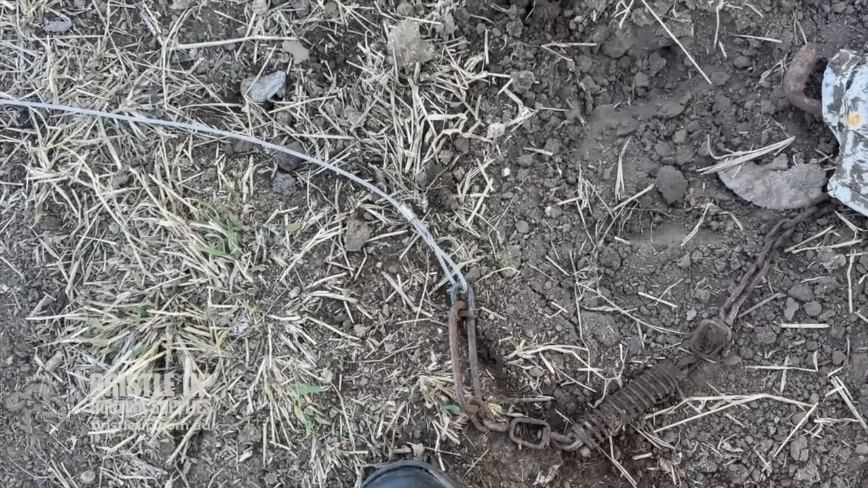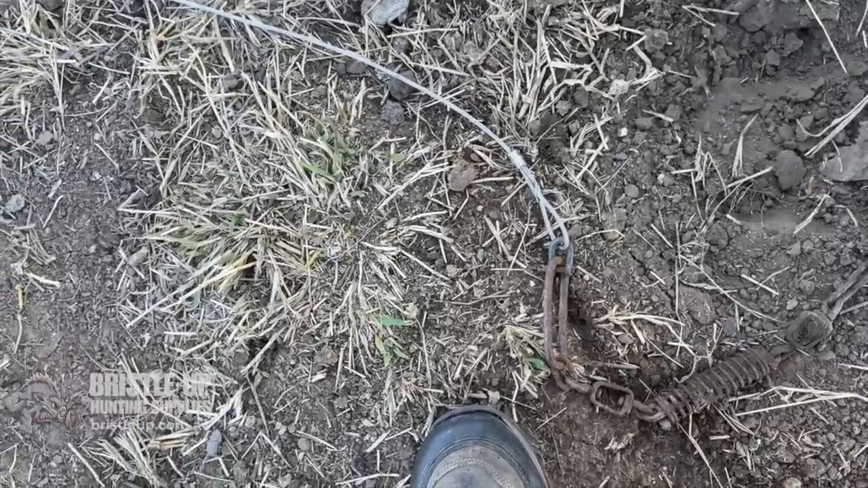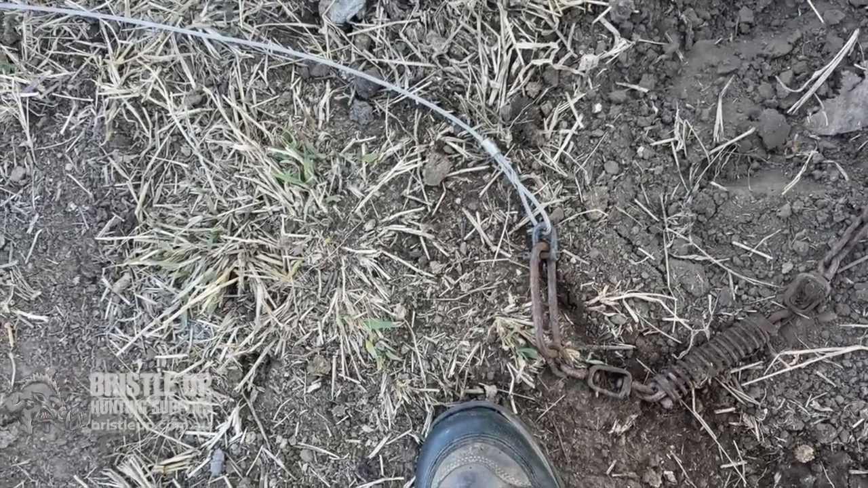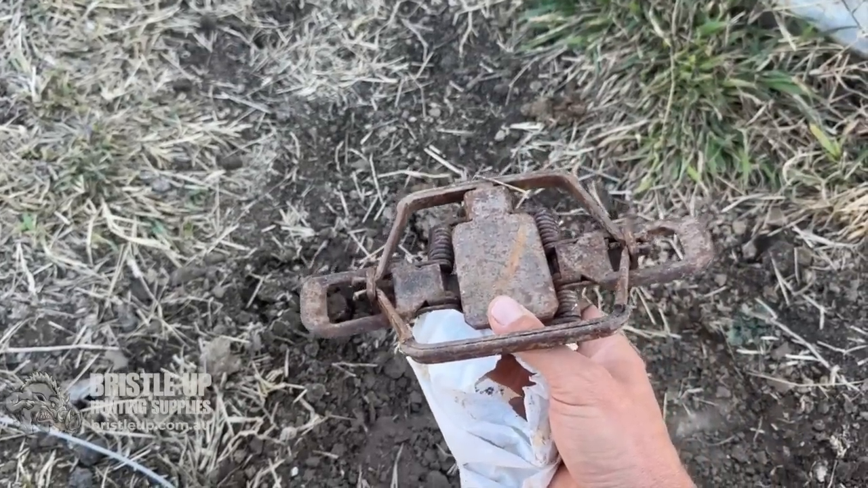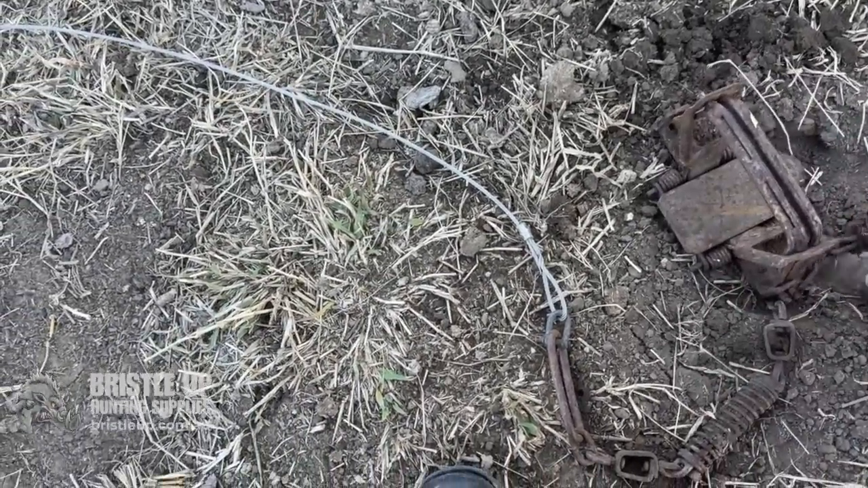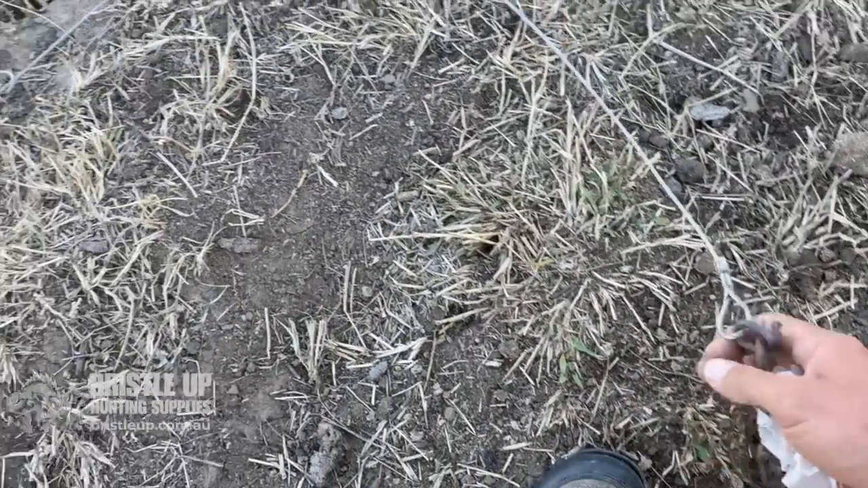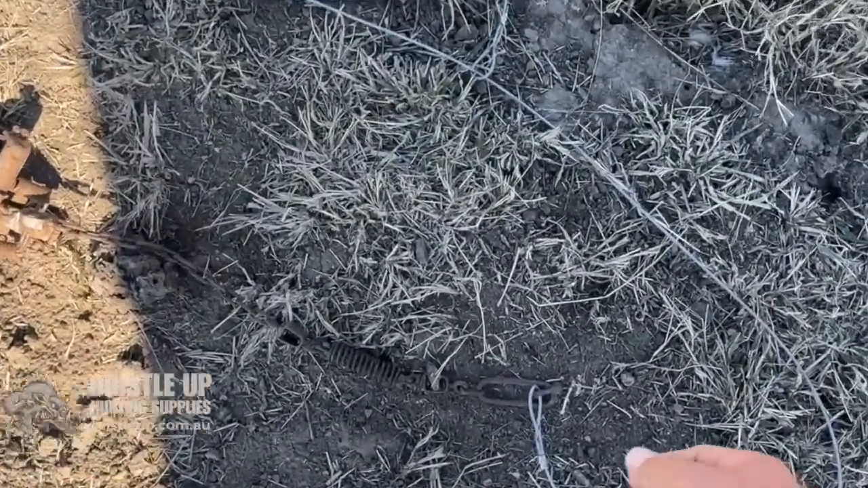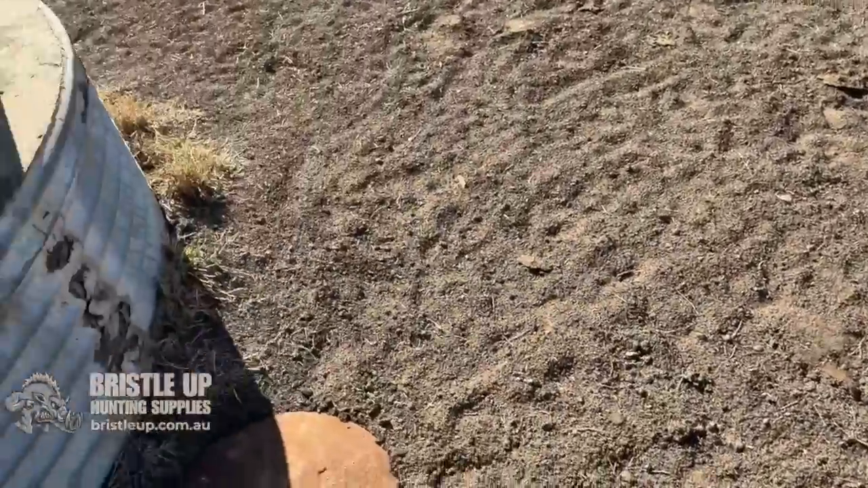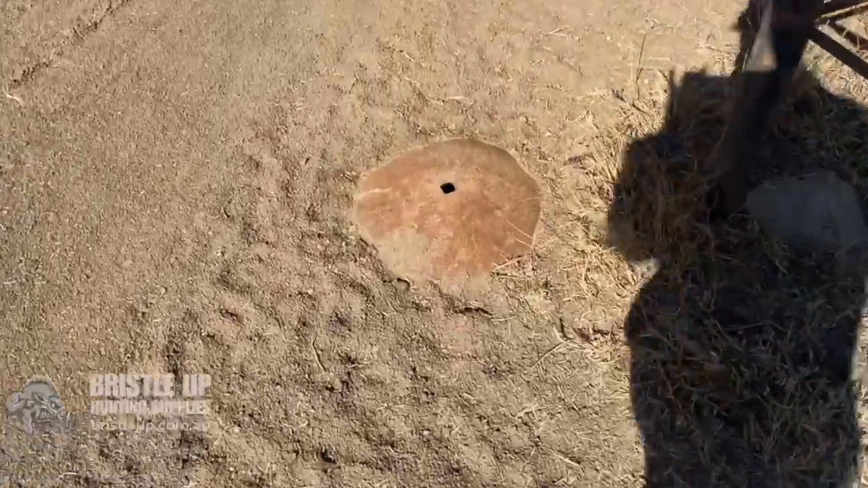It's had all the paper over it the whole time, and it should still fire quite good. See, there you go. Still just like the day I set it. So these cables, just really easy to disconnect them. Just get the pliers, you undo the D-shackle, and the whole thing just comes straight off. There's no stakes to pull out of the ground and all that sort of thing. So I got that one there and another one here.